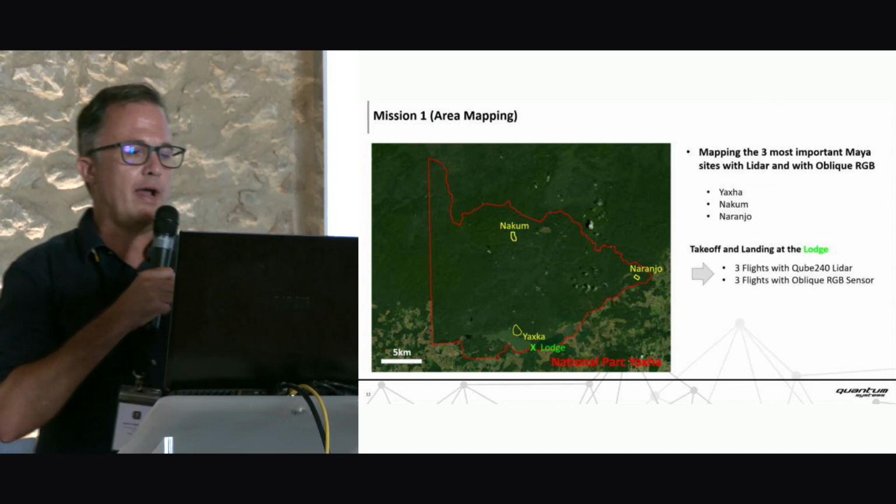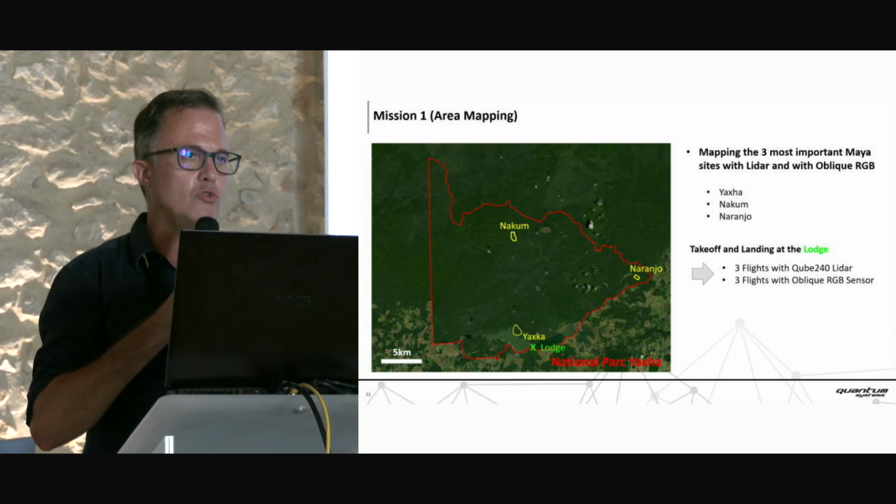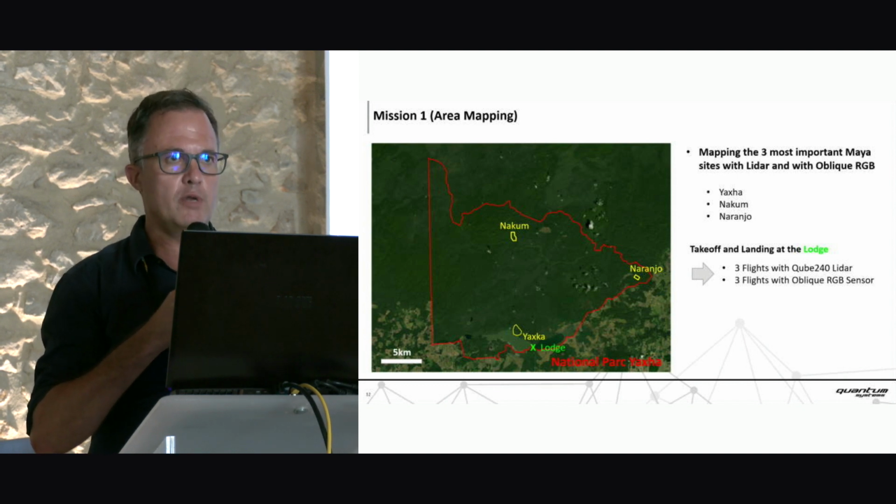As mentioned, we planned 3 flights with the LiDAR and 3 flights with an oblique camera with an RGB payload to map these 3 sites. And it was quite easy with the Trinity, with its 60 up to 90 minutes flight time.